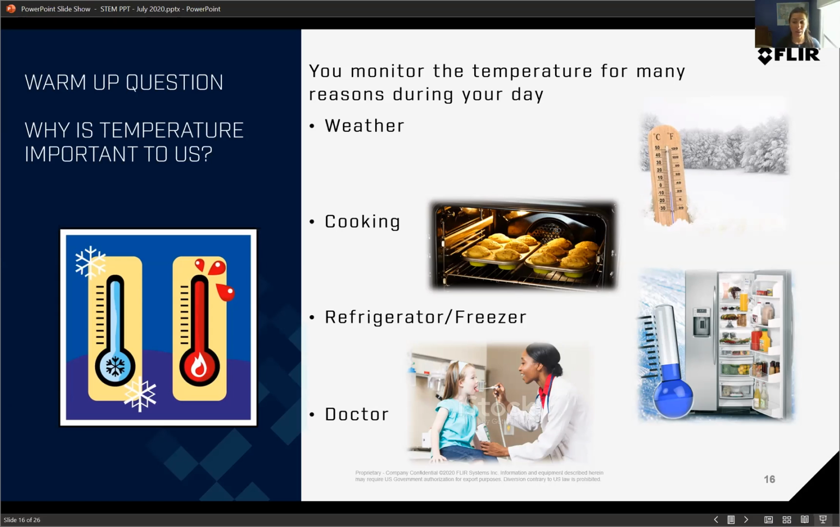When you cook or bake, you want to make sure that your cookies or your chicken or your vegetables are all being cooked at the right temperature and that they're cooked to the right internal temperature too. So you might use thermometers, but you might also have an IR thermometer to take these temperatures. And then whenever you're storing your food, if you want to store it for a long time in the refrigerator or the freezer, you might want to keep it around for a couple weeks so you can have a good meal waiting for you when you come back. You'll need to make sure that your food is kept frozen or at least kept cold and safe.